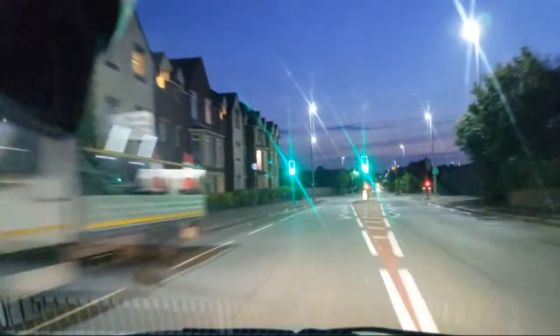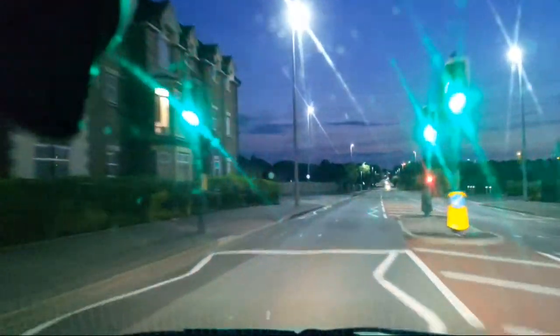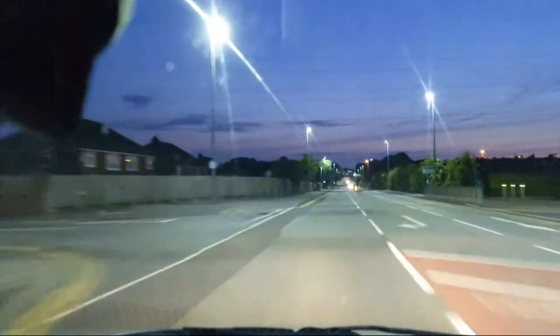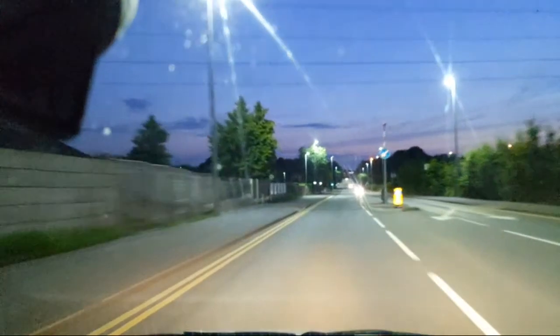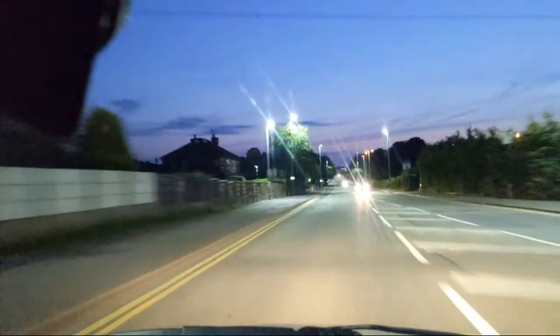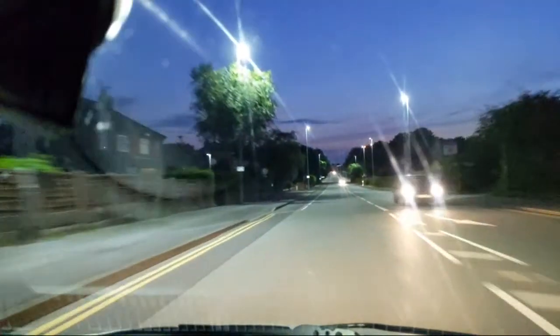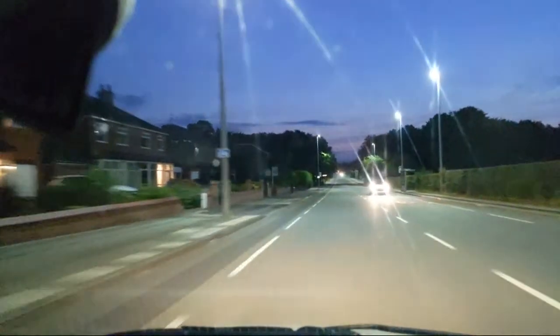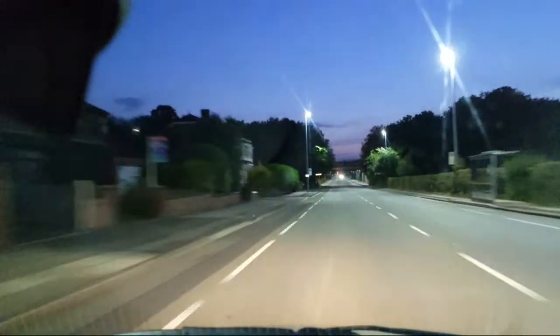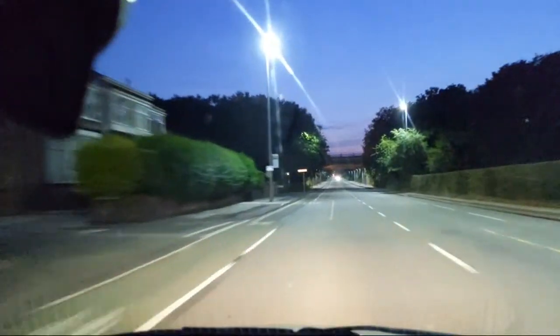Oh, I wonder if the off licence will still be up down here, the one that's got the Christmas lights up. And we're actually only like 4 months off Christmas. WTF? Okay, 4.5 months, but still. That's ridiculous.